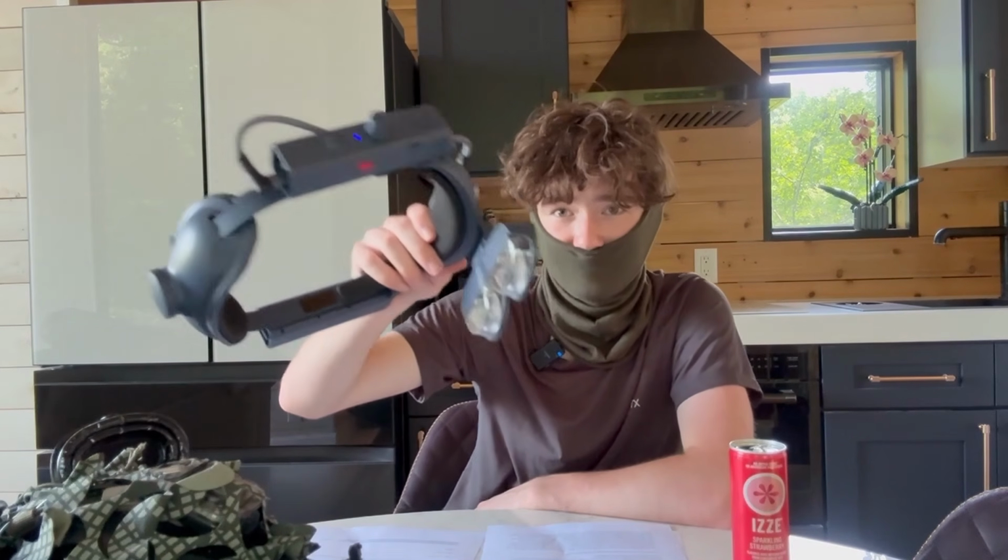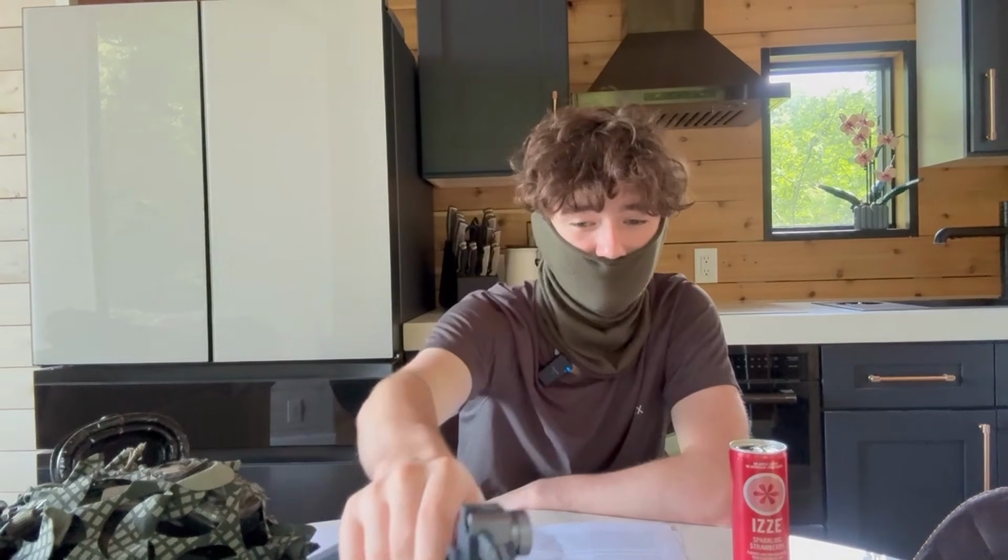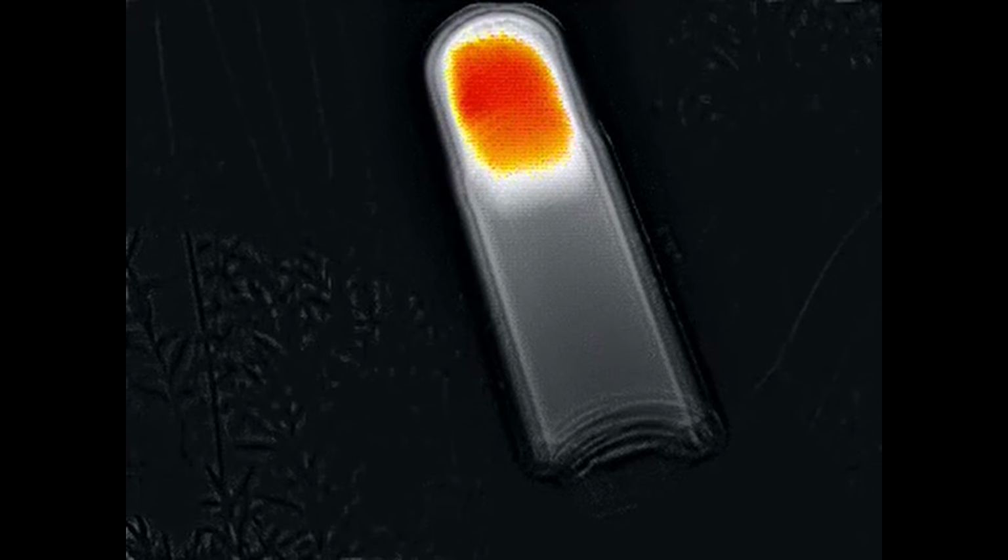Kind of going off price for a second. If this thing was super cheap, I'd be like, honestly, go for it. Cool thermal. You get a cool thermal core out of it. Cool thing to play with. Very interesting technology. Kind of some cool party tricks.